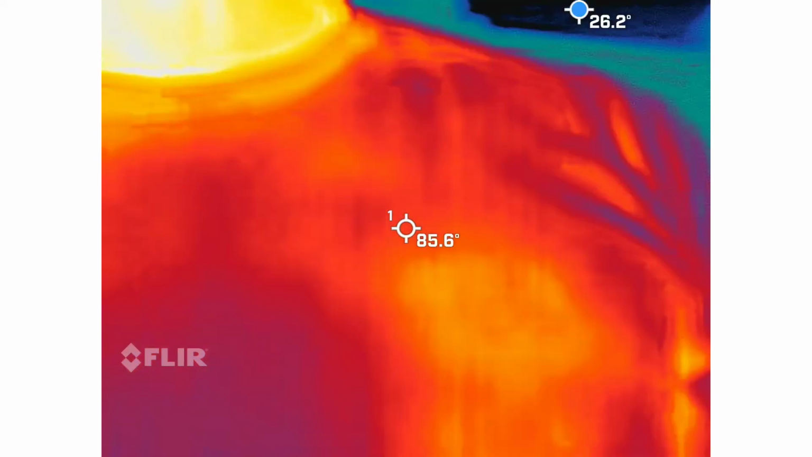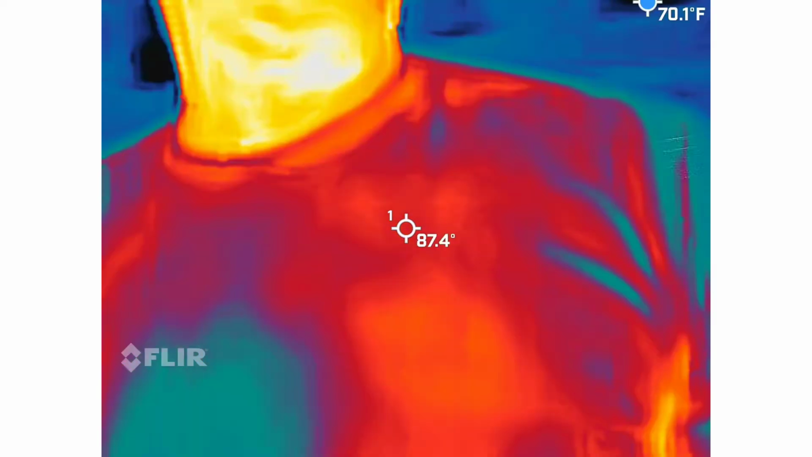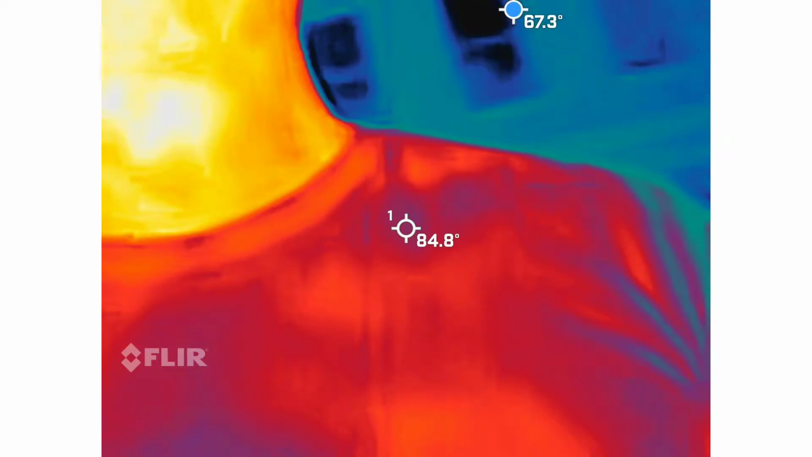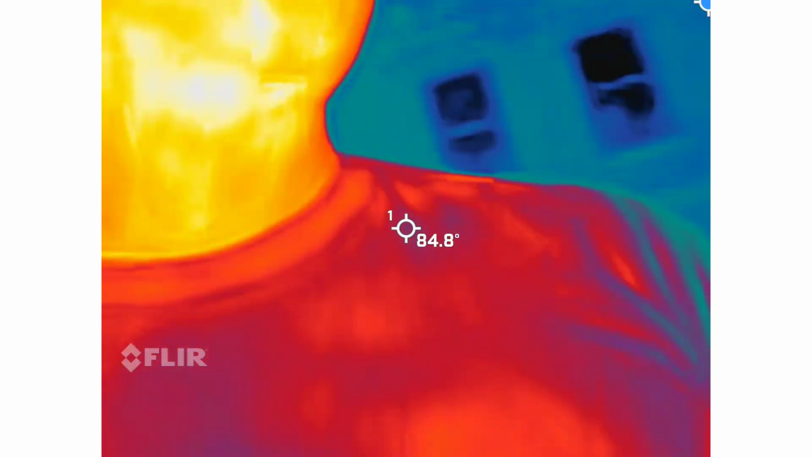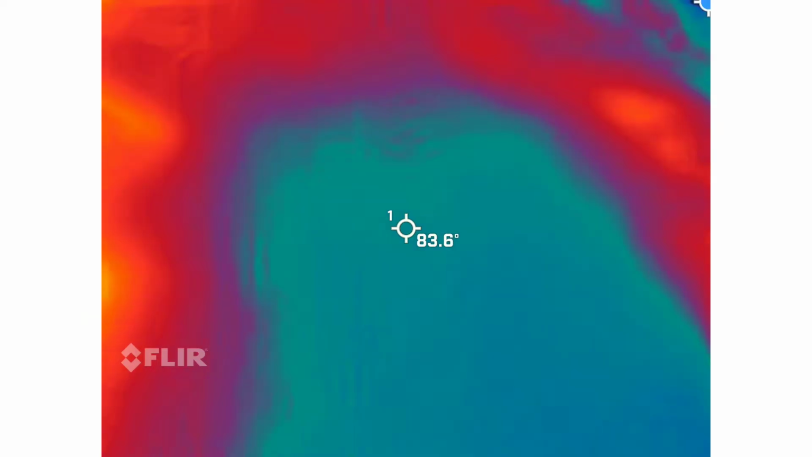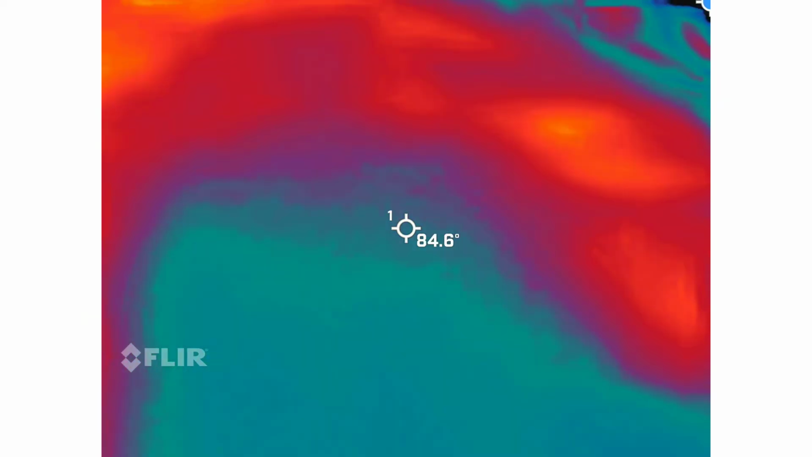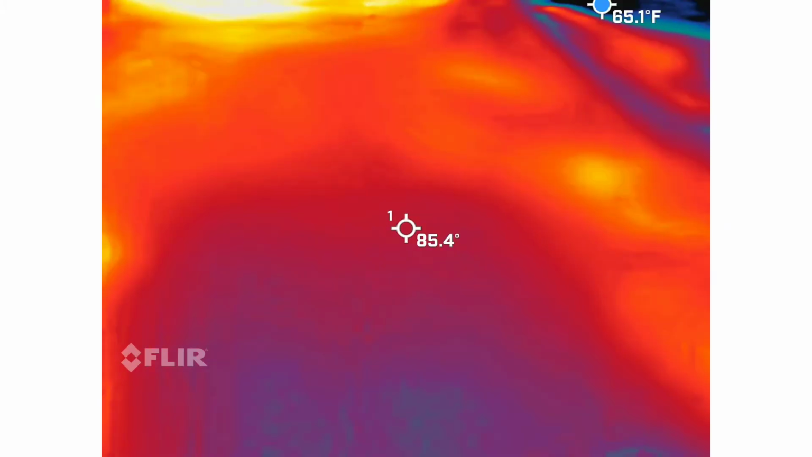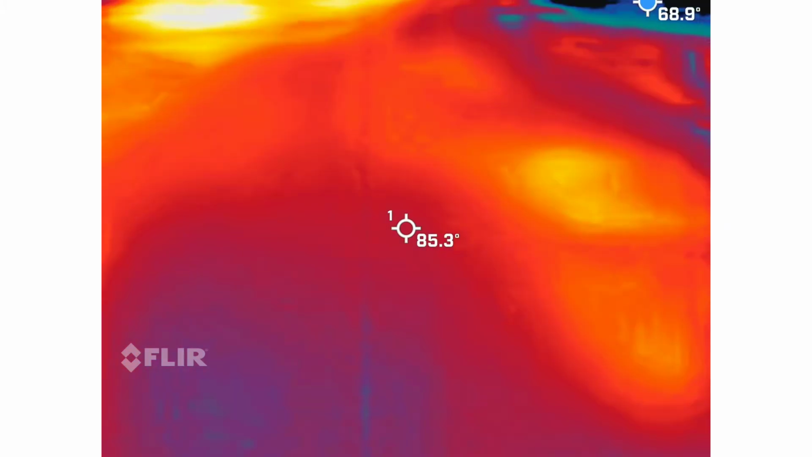So what we're looking for on here, well, you guys first off should be able to see me in there, right? I'm the orange, red, and yellow guy. Sorry, gentlemen, but that means I'm the hottest thing inside the video. But the blue, we're looking for blue and black spots to move around or take shape. So I also have this set up to where there's a blue dot bouncing around the screen to kind of help us pinpoint where the coldest spot is in the frame at that moment.